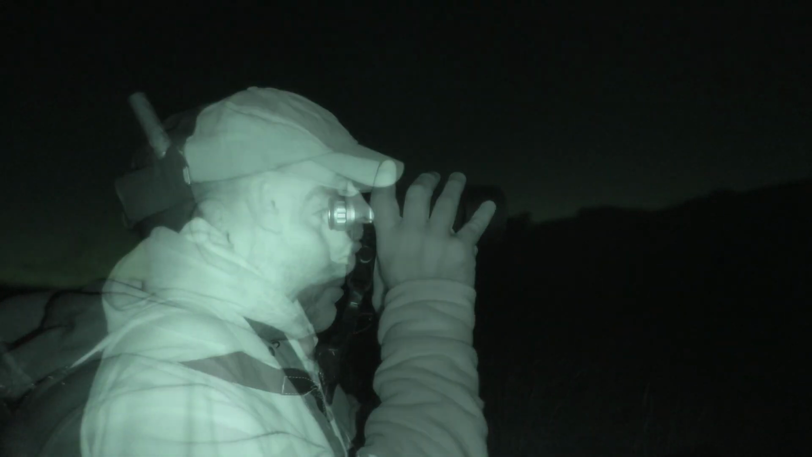And because the rifle's moderated as well, and out in the open like this, it's not as loud as what you might think it would be, and the rabbits that are out in front of me here, they just didn't take any notice. A few of the closer ones just put their heads up and looked around, but by and large the majority of them are all still out happily feeding. So in a minute I'm going to head down and see if I can start getting into them a little bit.